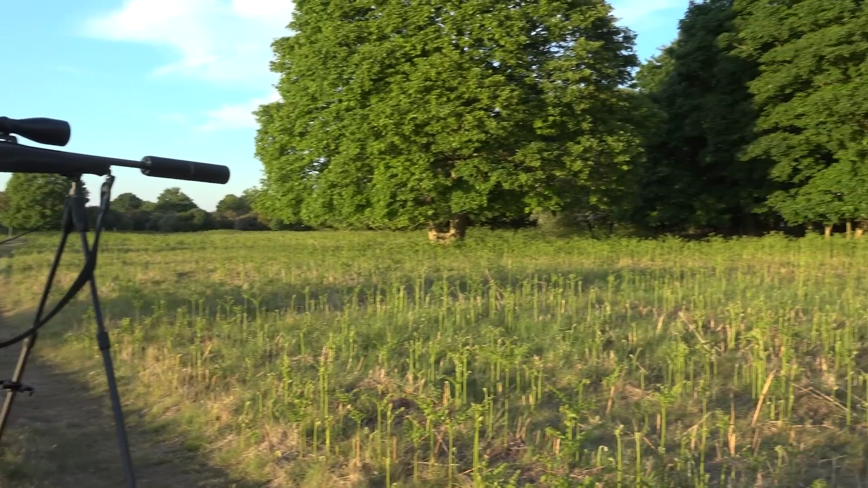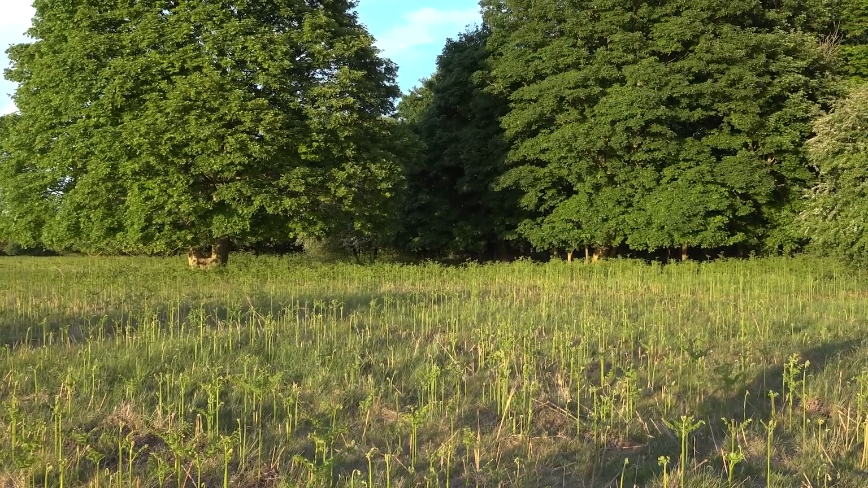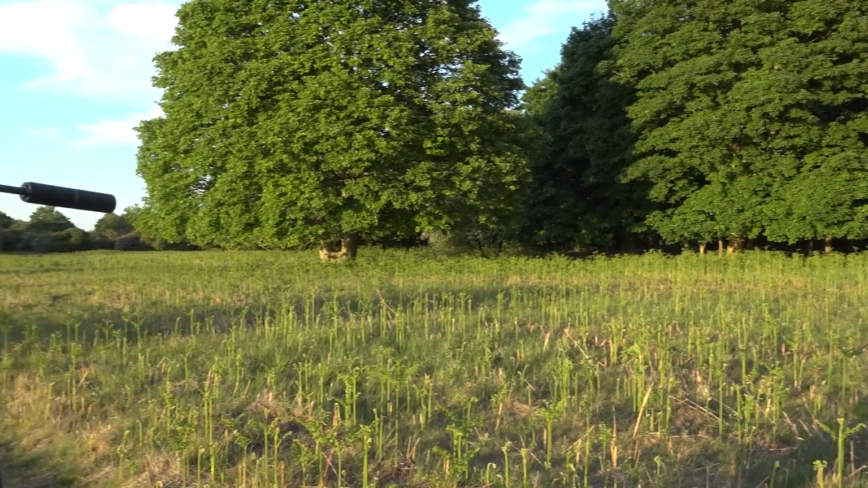it just stopped in a gap to the right of a tree. Just gave it a shout and got a shot on it, so I think it's gone straight down. We'll go and have a look.